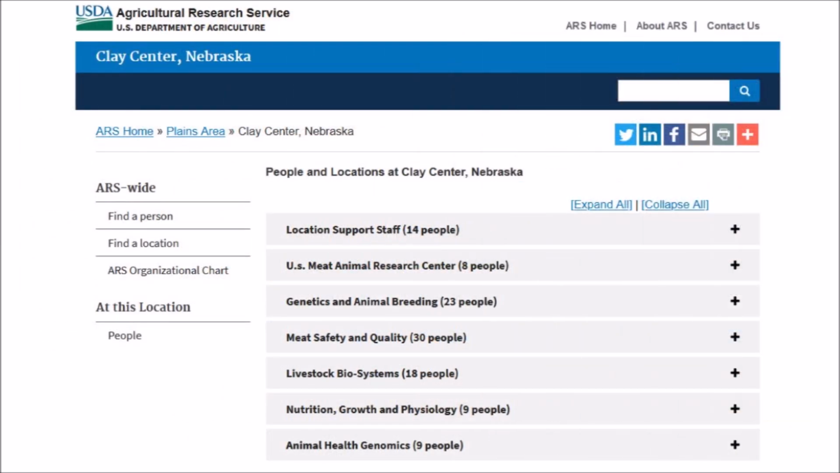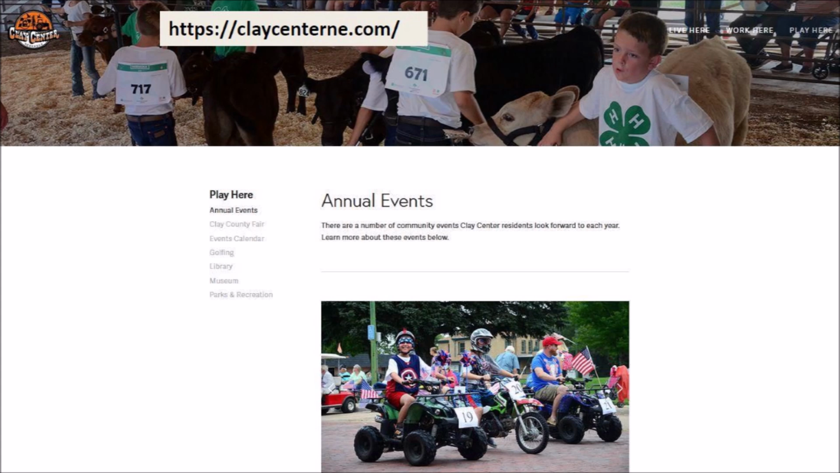Clay Center is also the headquarters of the USDA Agricultural Research Service that conducts meat animal research and studies nutrition, growth, physiology, and animal health genomics. Clay Center is a small city, but it makes a significant contribution to the food that we put on our table. Each year, Clay Center residents look forward to a number of community events.